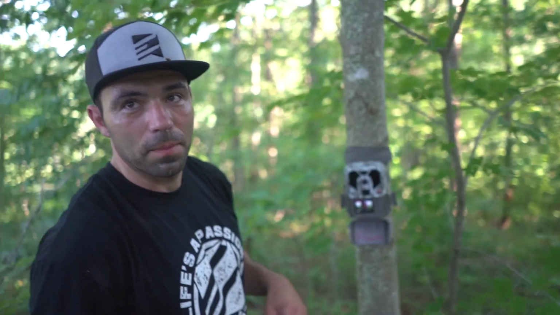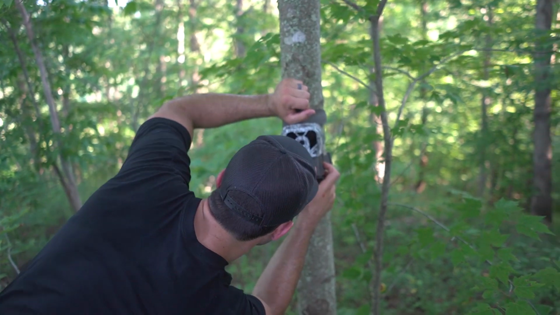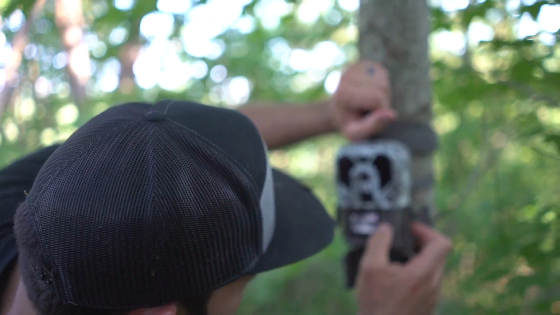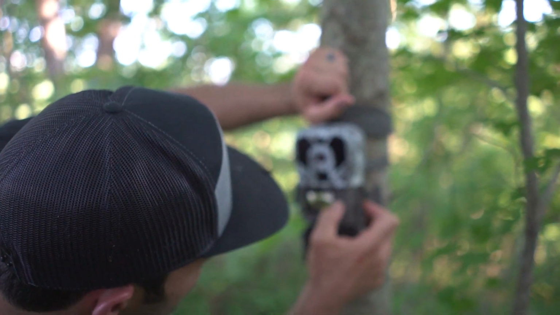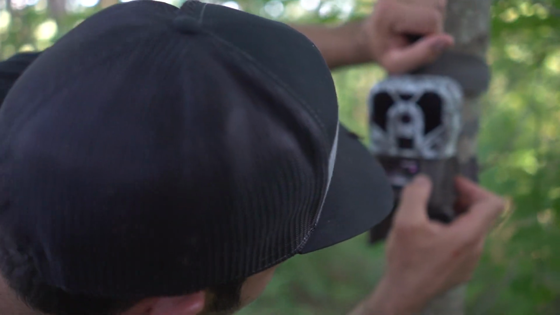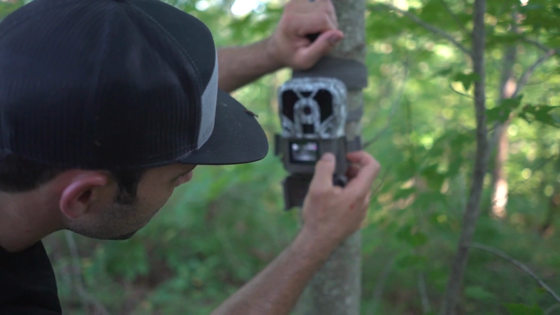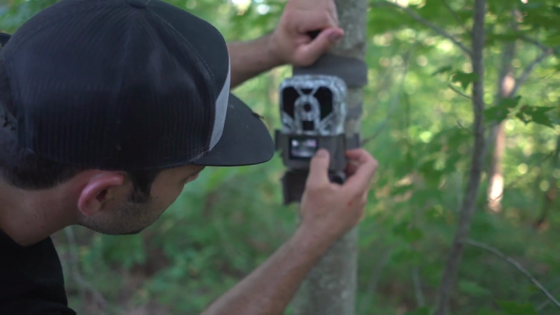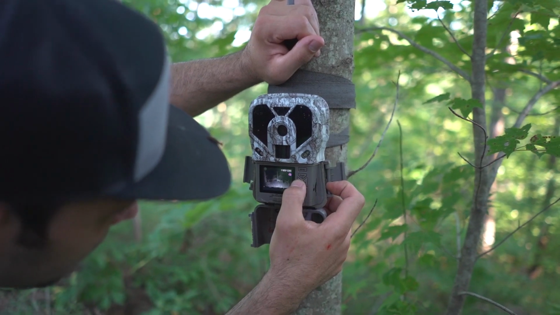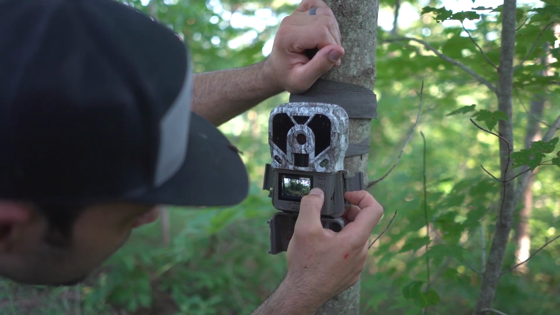All right, 1,293 pictures on that card. It looks like the last picture was taken June 20th of '18. There's a bunch of false triggers on here, and there's the first deer on the 19th. Probably the same deer. That deer looks a little bit better. It's a different deer. Fawn. Fawns. More fawns.